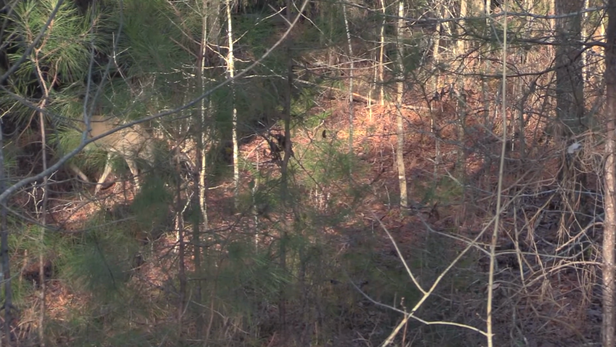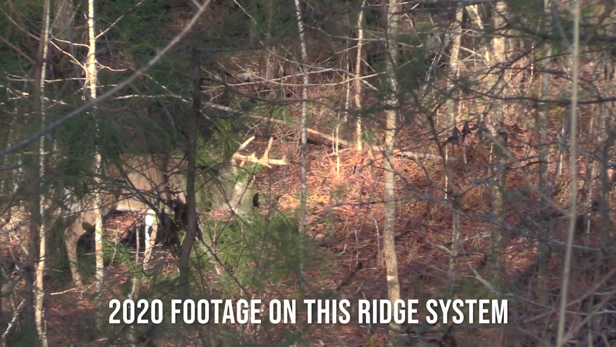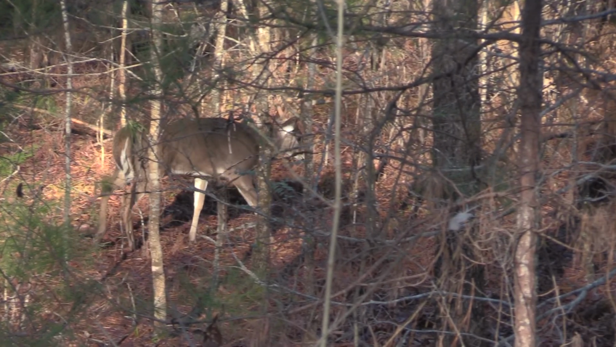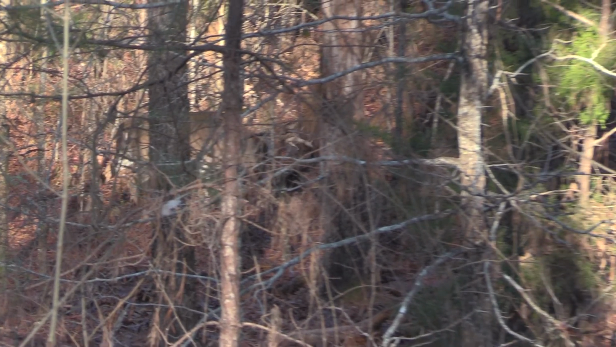So just historically, these bucks, they know where they're going to be. They're going to be checking for does in that area, but he didn't come until, 5, 6 year old buck. He's not going to show up until pre-rut, rut, when he knows does are going to start coming in heat, and then he's going to be checking. Obviously, I didn't put any doe pictures in here. There were does coming in and hitting the scrape as well.